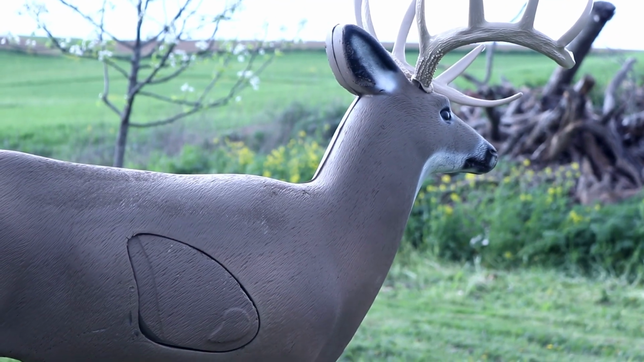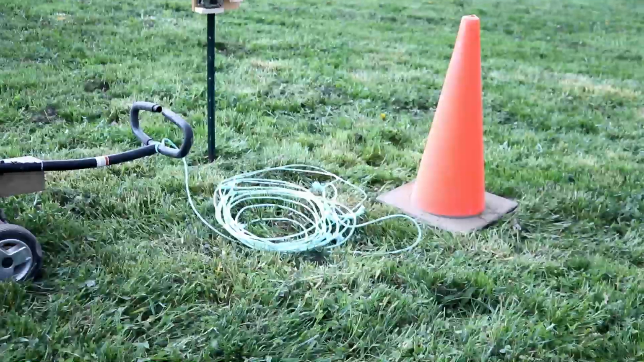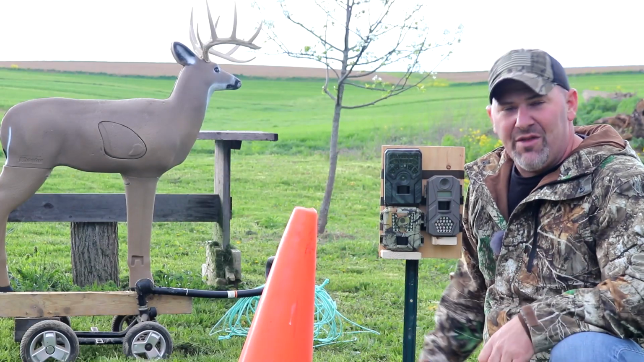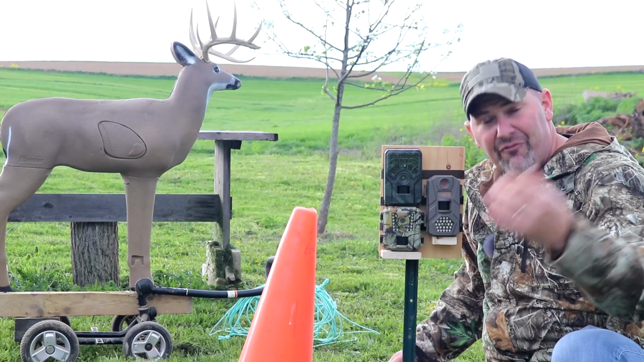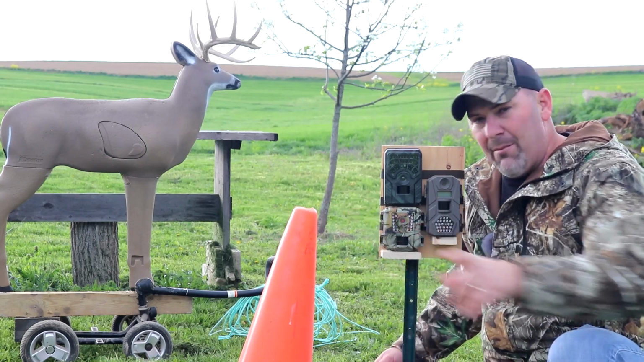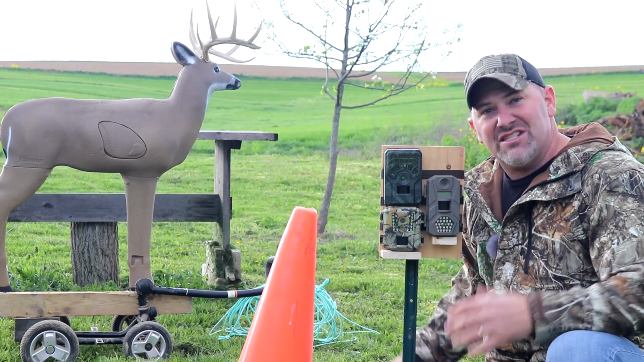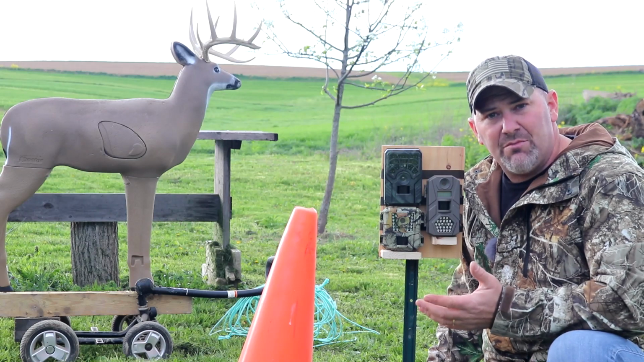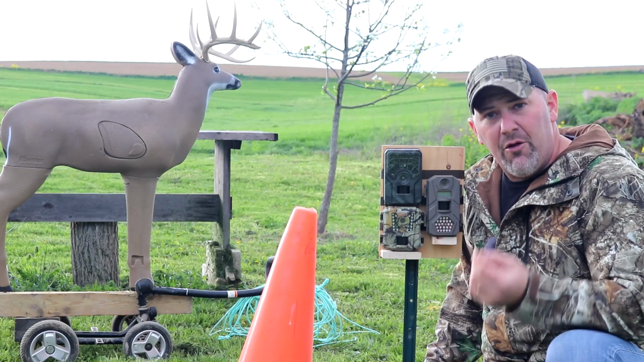I'm going to be using that decoy on a wheeled cart. Of course, I have some baler twine. No farmer project is complete without baler twine. I'm placing this cone at 15, 30, and 45 feet away from the camera. We're going to pull our deer in front of these cameras, and then we're going to see what results we have. I have each of the cameras on picture mode, and they're going to take 3 photo bursts.